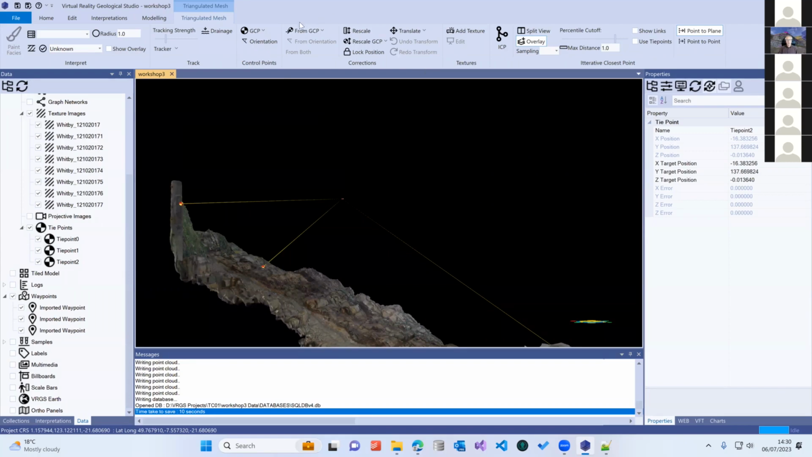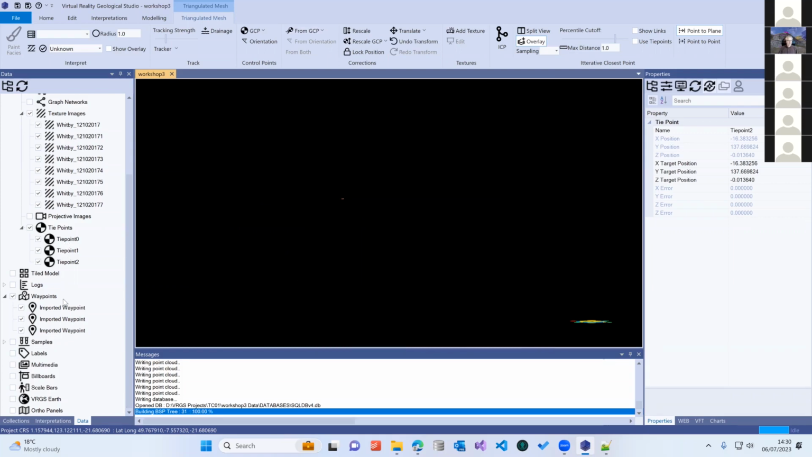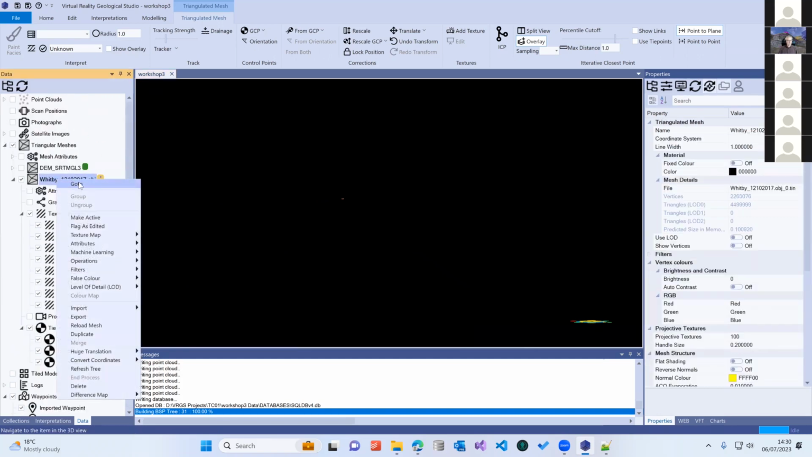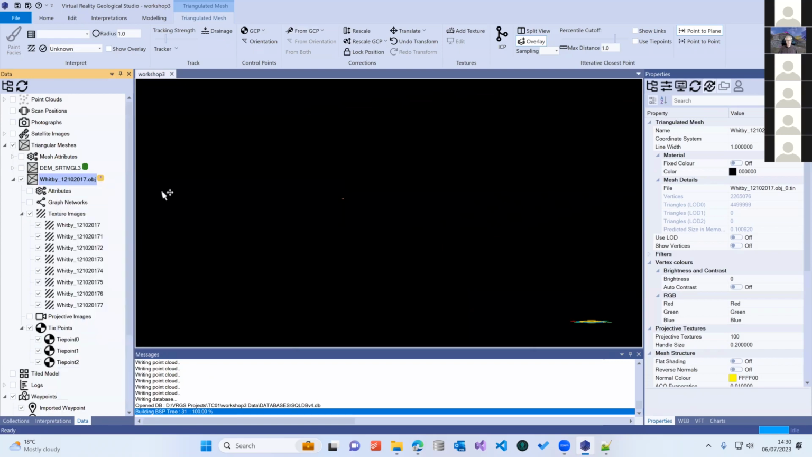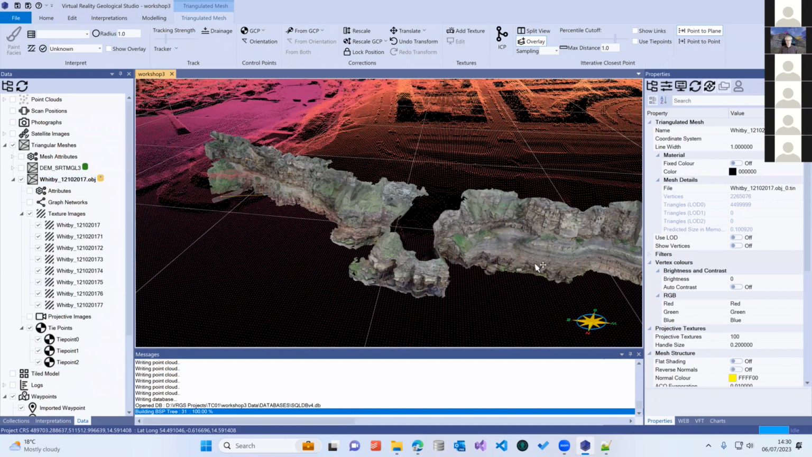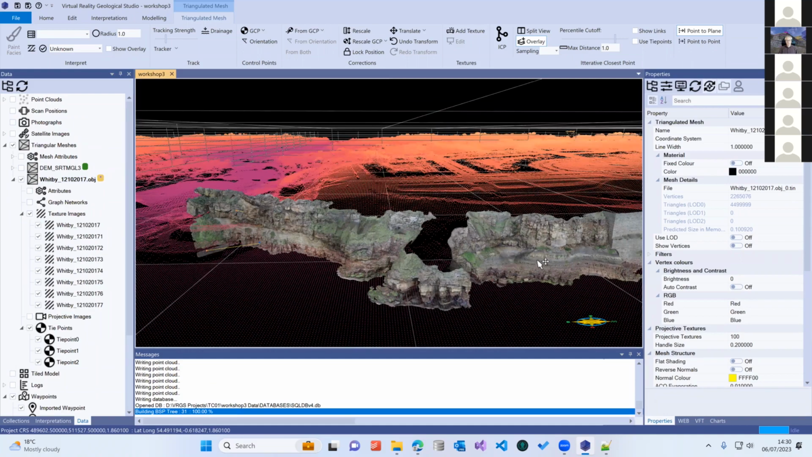From the panel up here, here's the correction. So this is correct from ground control point. I'll just click that. And I can hear my computer whirring away now. And it's disappeared. I should then be able to do a go to. And there is our outcrop model moved into the correct position.